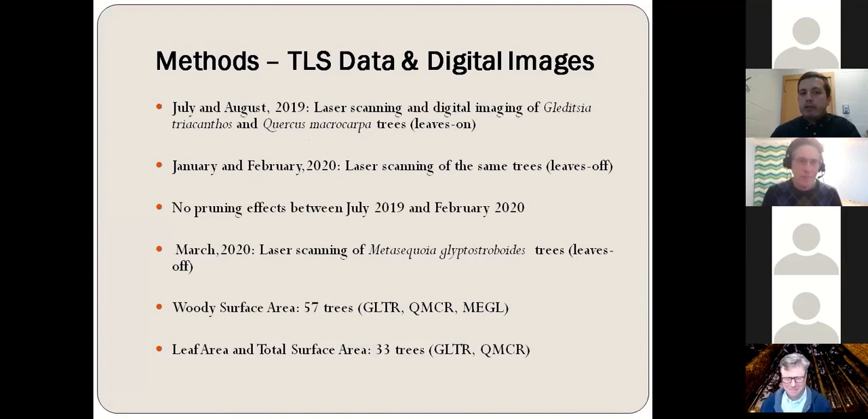So in July and August 2019, I laser scanned and captured color digital images of the Gleditsia triacanthos and Quercus macrocarpa trees during the leaf-on period. Then I revisited the same trees in January and February 2020, and I laser scanned them during the leaf-off period. We also made sure that there were no pruning effects between July 2019 and February 2020 that could create a bias in our results.